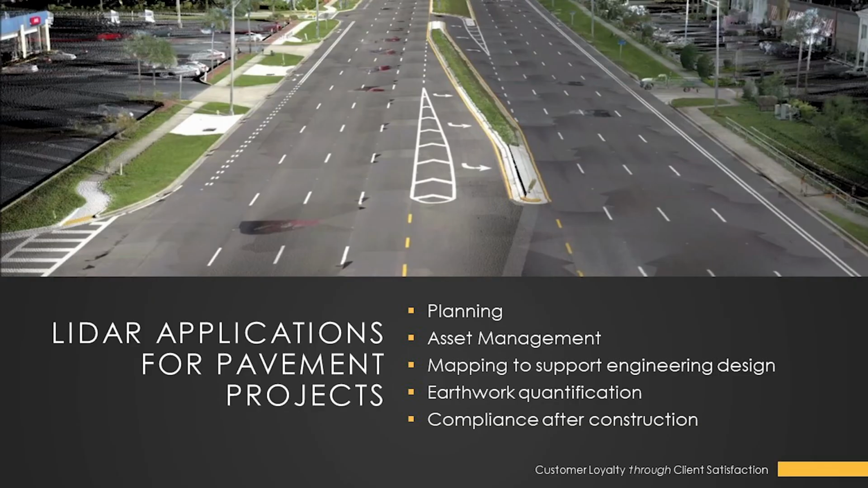As stated previously and in the advertisement, this presentation is about LiDAR applications relating to pavement projects. We're going to talk a little bit about all of the different facets of a pavement project and how mobile LiDAR can contribute to and be beneficial in those aspects.